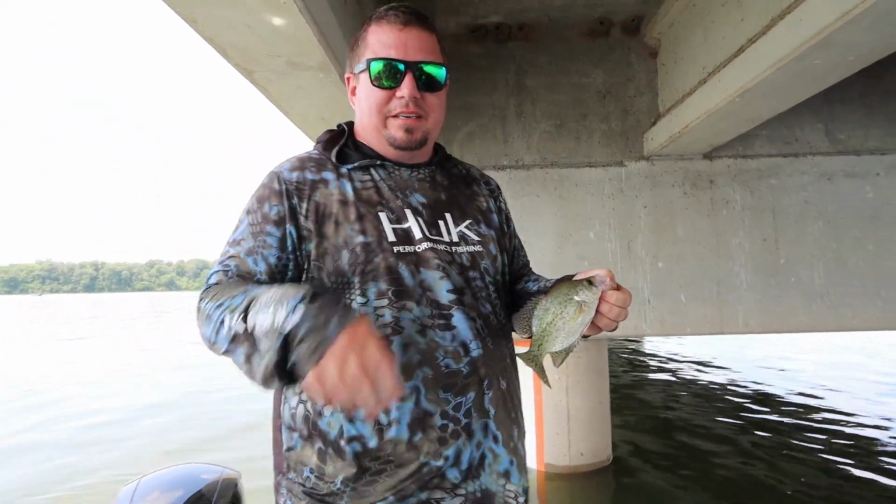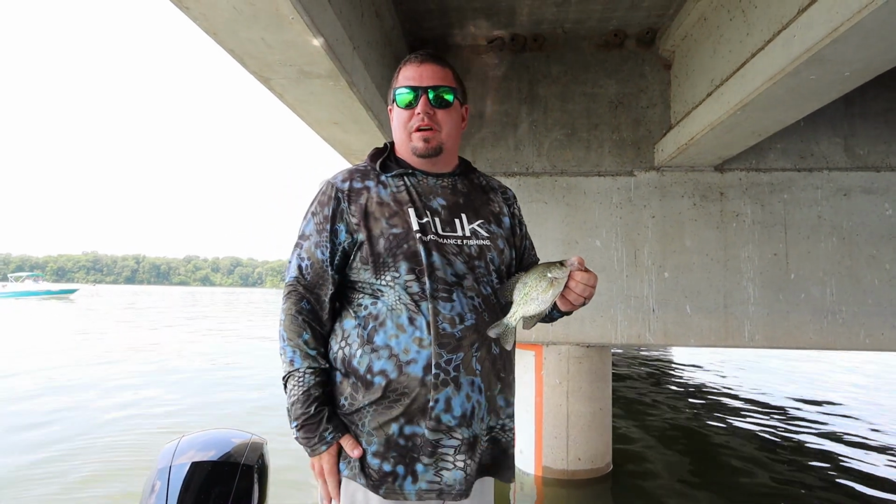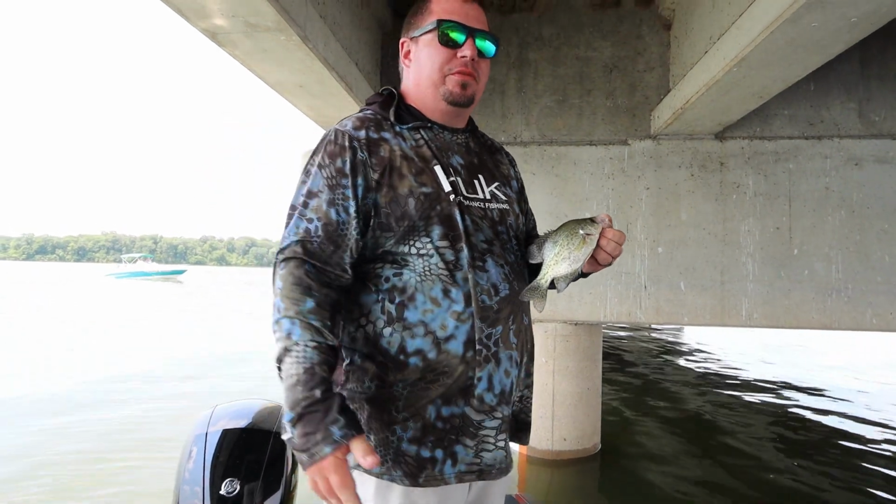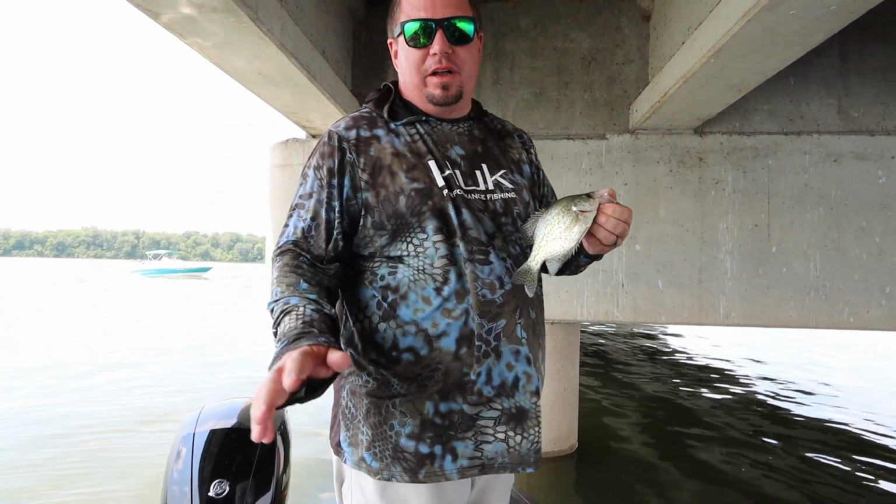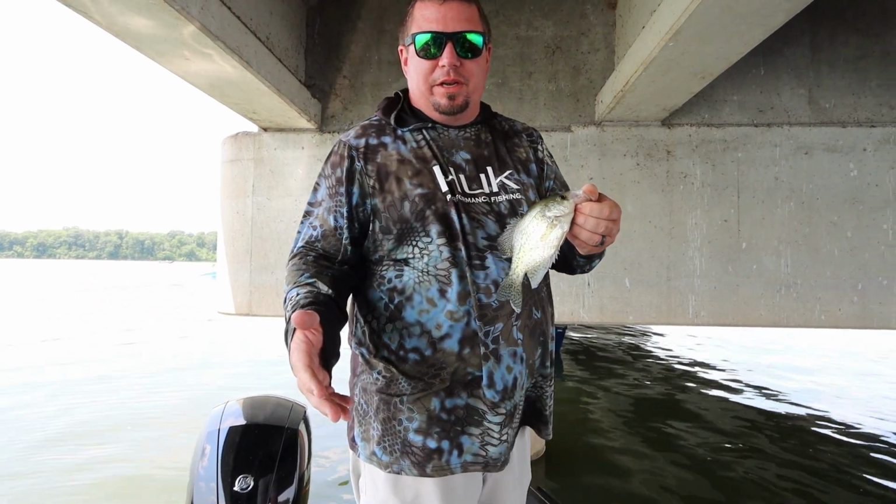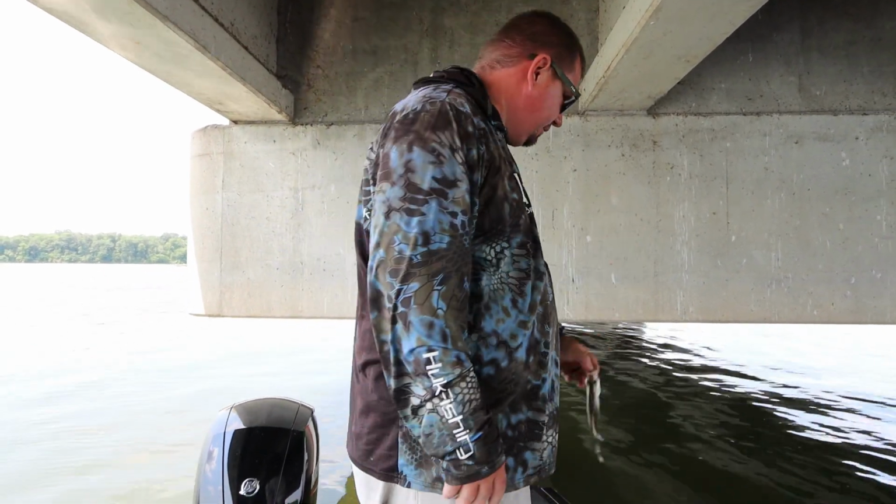Yeah, we kind of decided to fish under the bridge on W for a while to get out of the sun, A, and B, catch a couple fish because the main lake is a no-go. 4th of July weekend, the boats are beating you to death. But there is crappie under the bridge, so you can always catch them up under here.